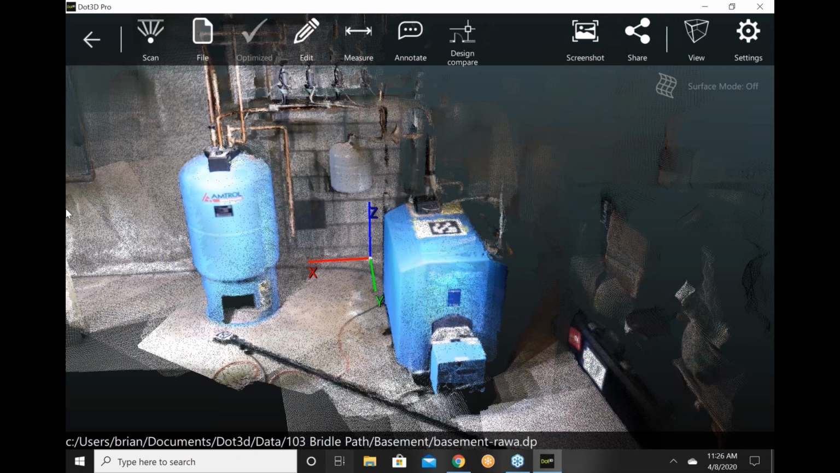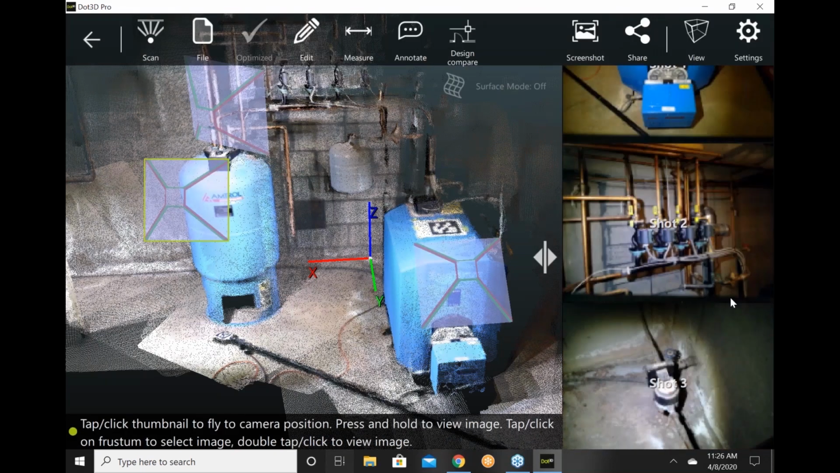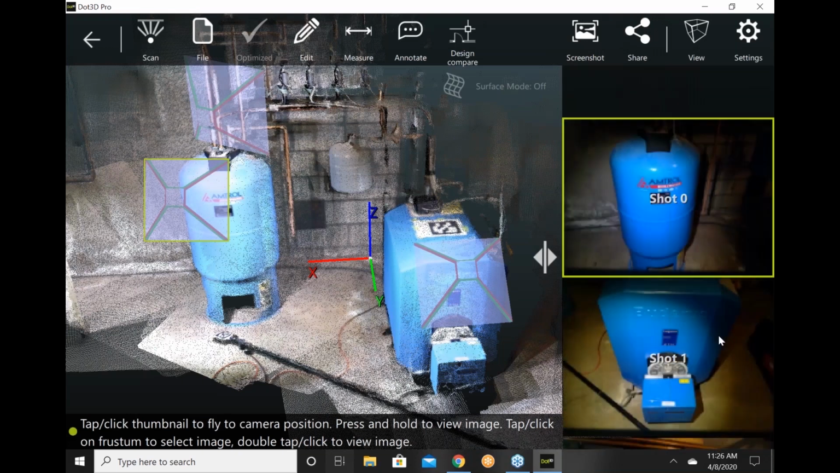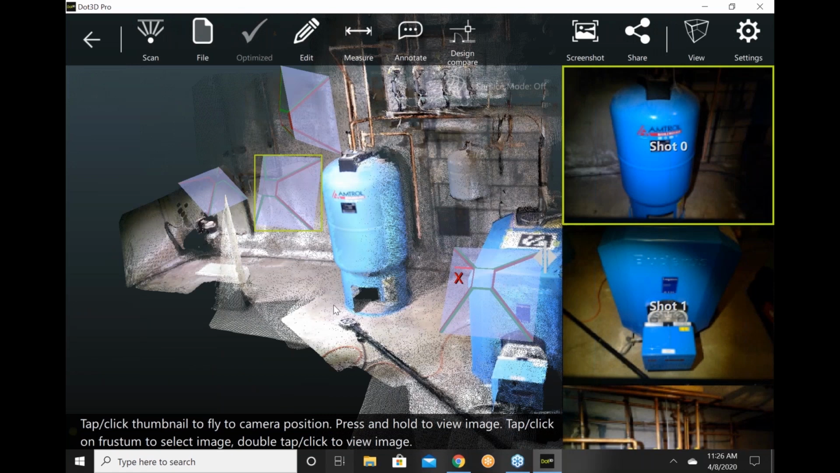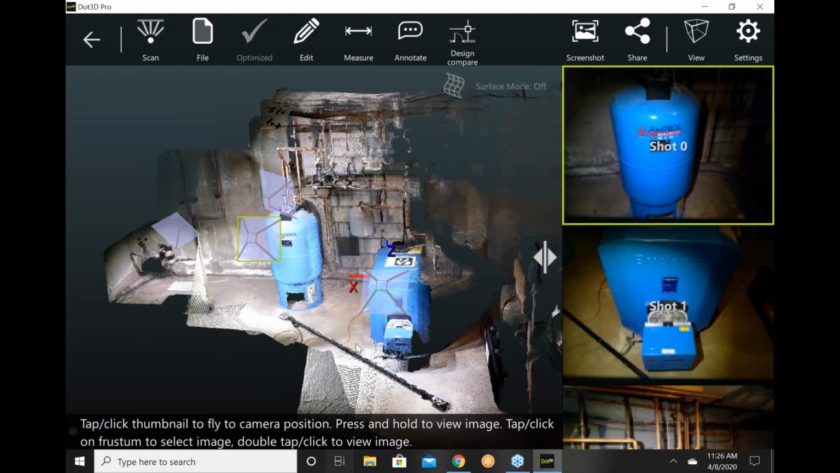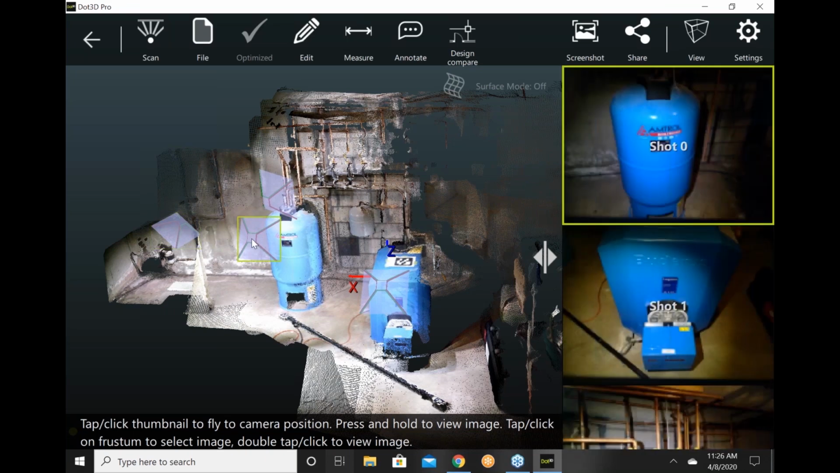Next, what I want to do is look at some of those high-res photos that we took. So we're going to go view high-res frames. I have a gallery of images here. I have 4 images, and in the point cloud, you can see 4 camera icons. They're those purple camera icons. Each camera icon corresponds to a photo. So if I select the photo, it pulls up the corresponding image in the gallery.